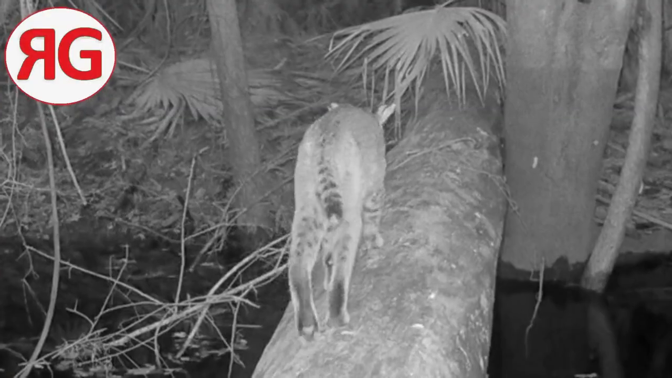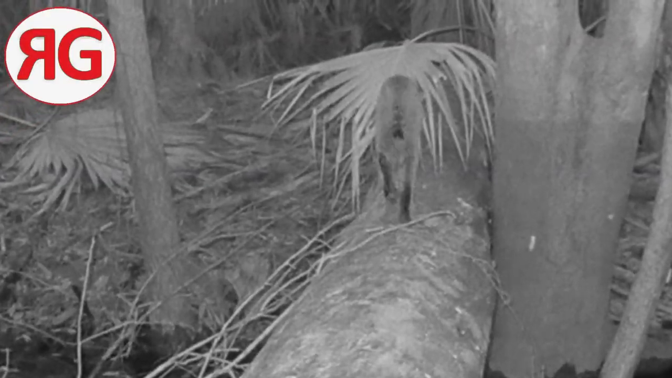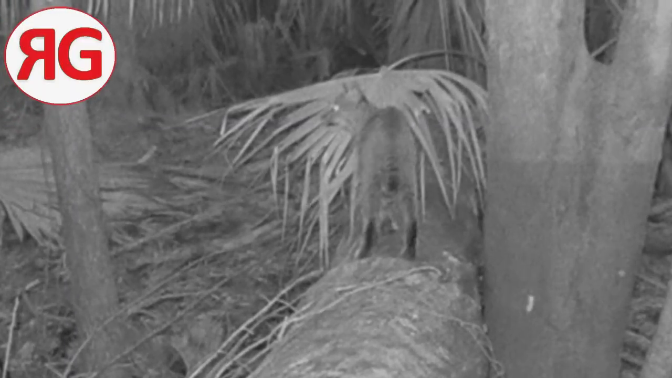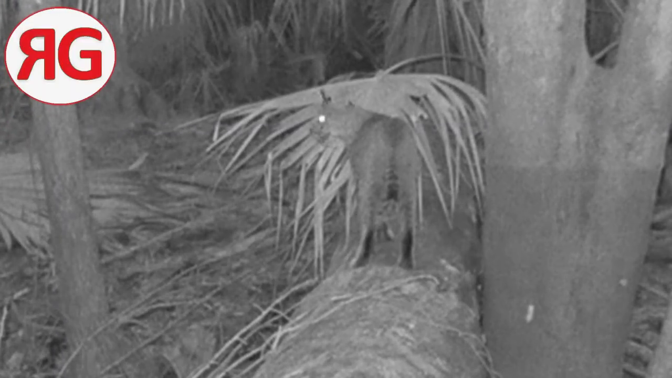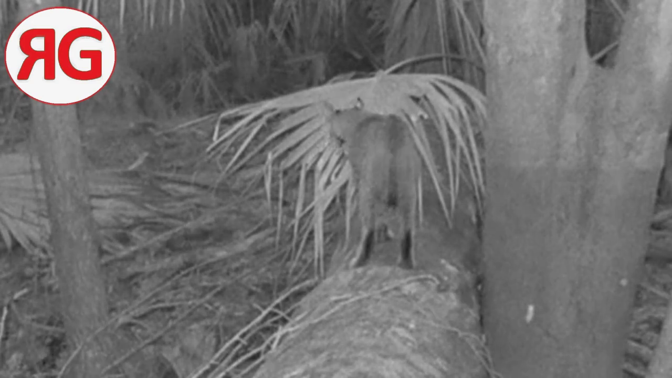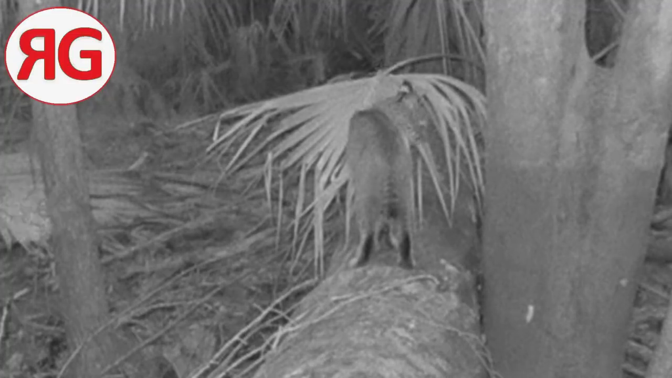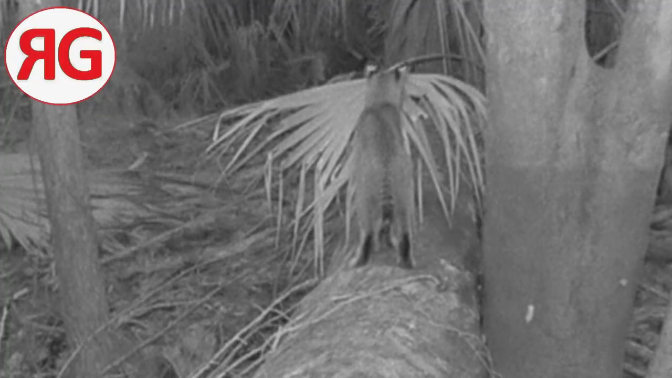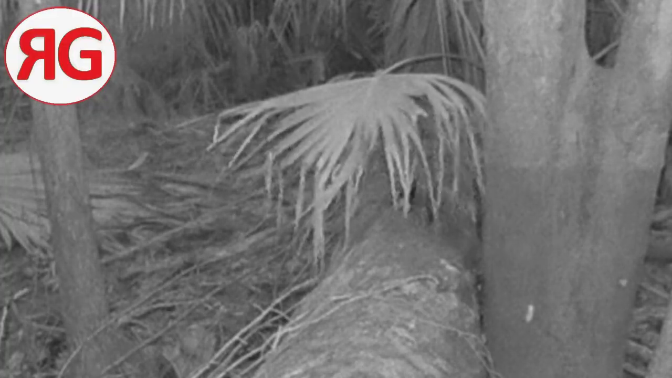There's a bobcat. There's another bobcat walking away. It's a good shot of him, though. And it's like somebody called him, and he's like, "What? Who knows me here? Huh?" Yeah, she's just wandering. Yep, just on the hunt.